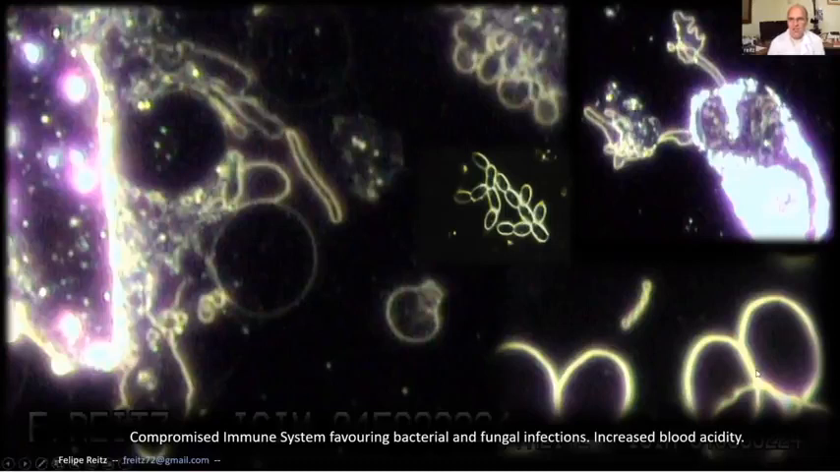As you can see in the picture at the top, the white one, that's a white blood cell, a neutrophil, okay? And they are supposed to be dealing with this, not being attacked by them, you see? So the immune system is really compromised, being attacked by the fungus in the blood. Too many.